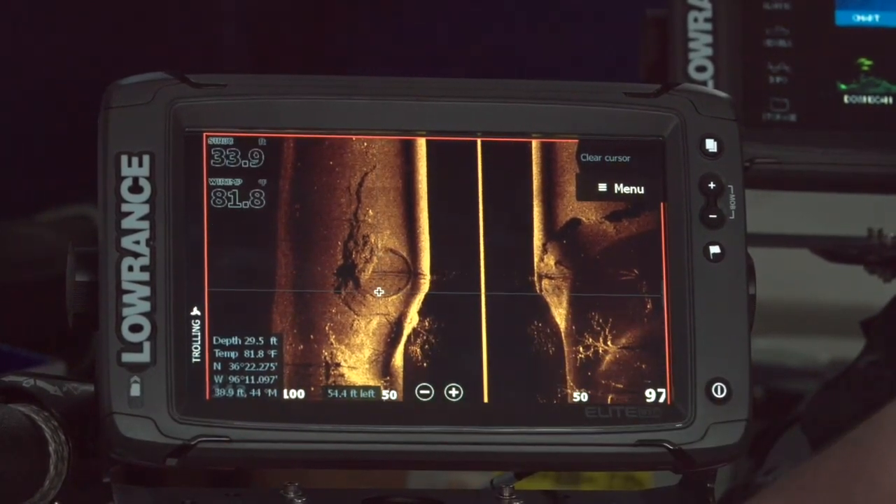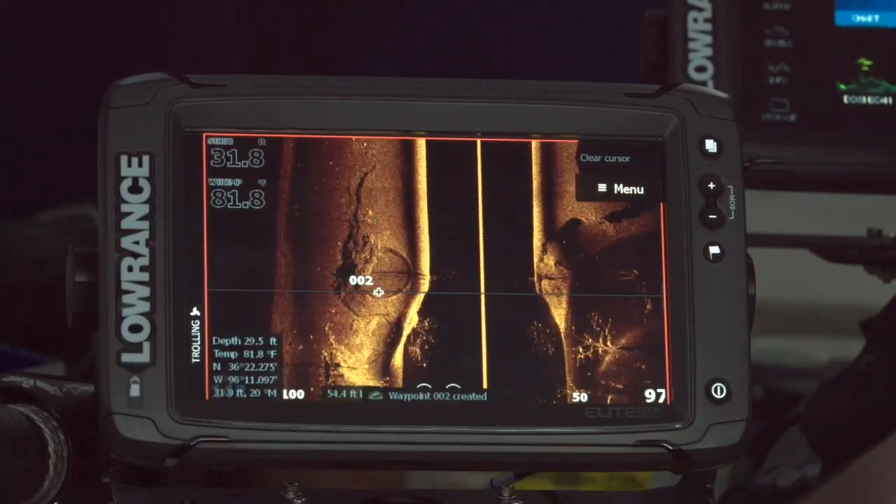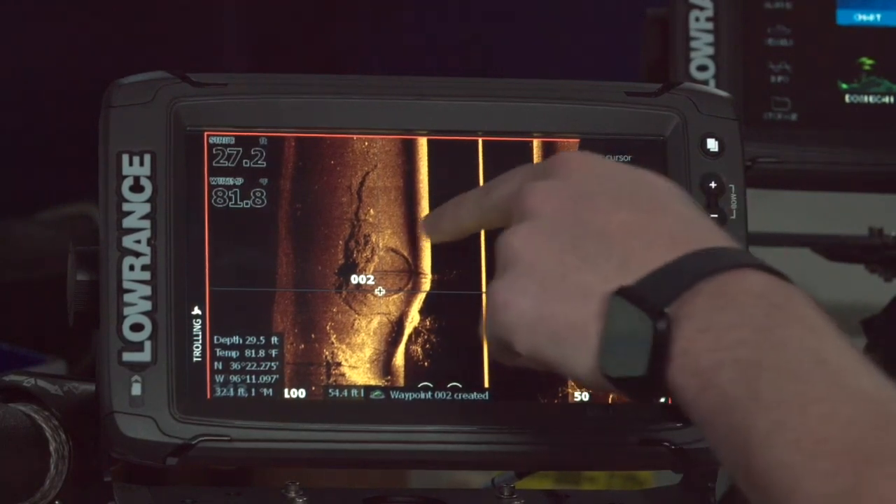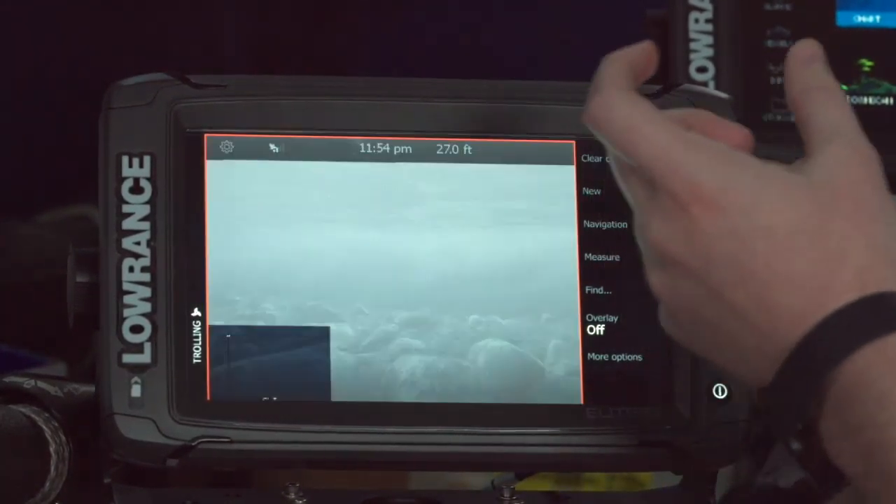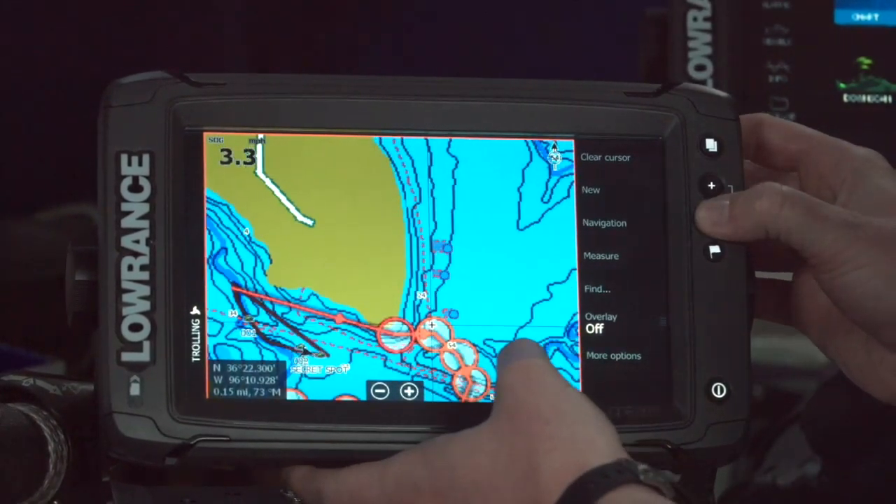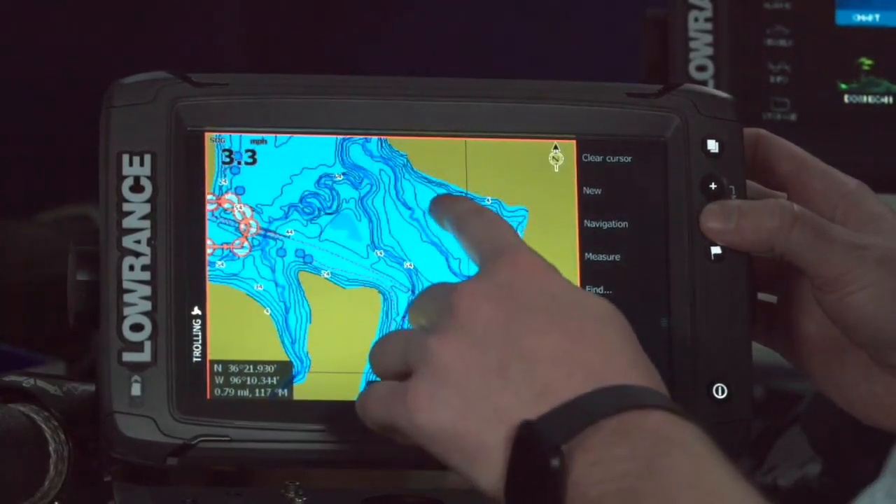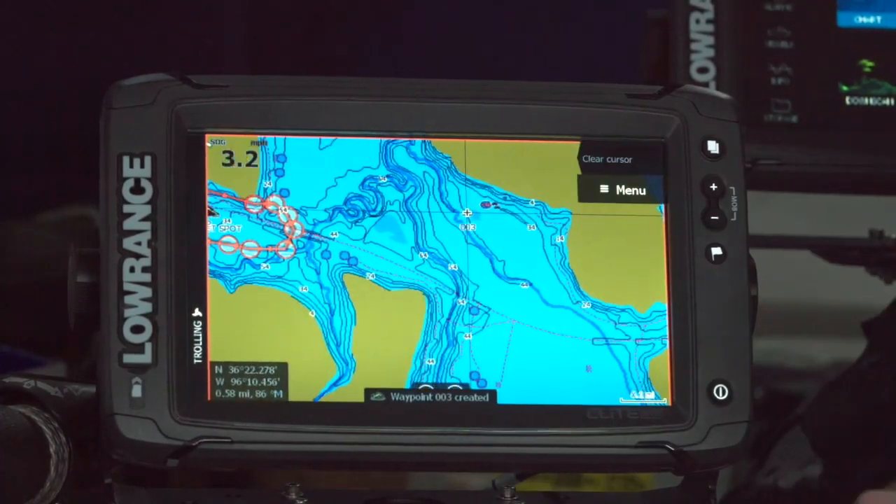But if I put the cursor on it, I can actually drop a waypoint. So that'll be waypoint 002. And as soon as I hit save, that'll drop a waypoint right on that original pond. So I can drop a waypoint from wherever the boat is. I can drop a waypoint with the cursor. So if I'm on a body of water and I know I want to go, oh, let's go fish this original pond, I put the cursor on it, and now I've just dropped a waypoint right on that one.